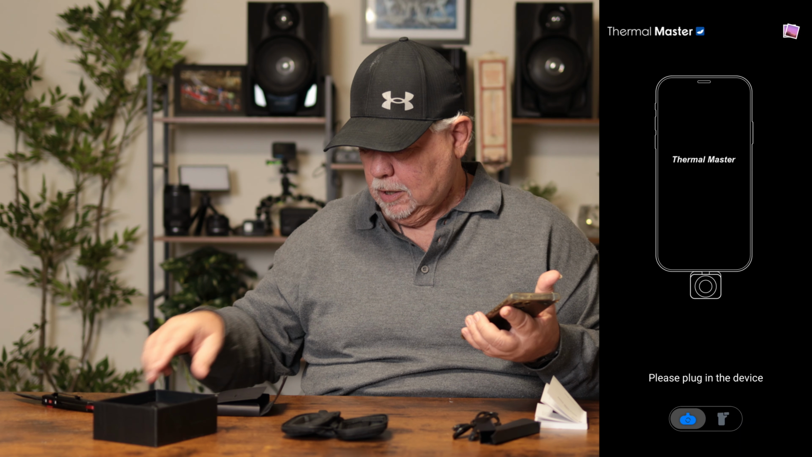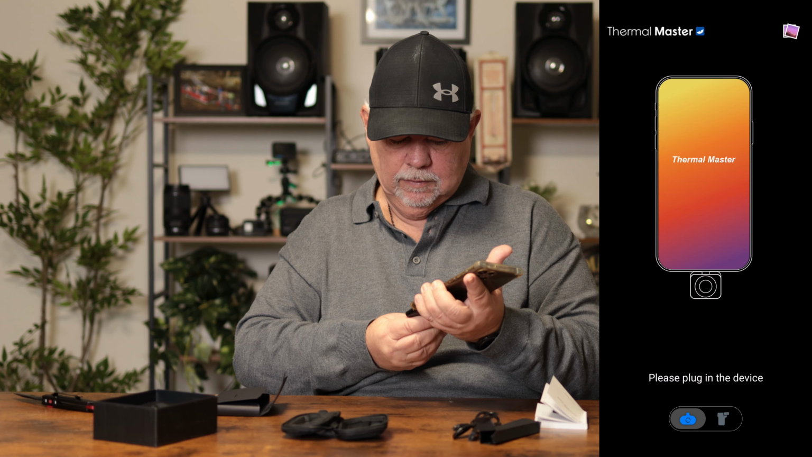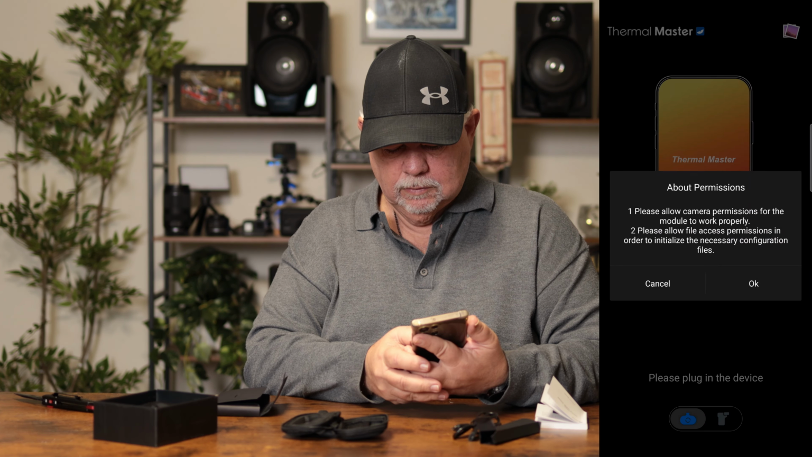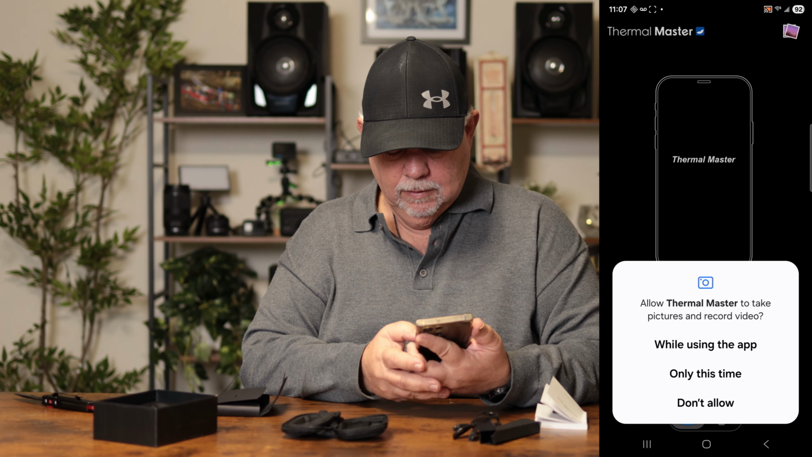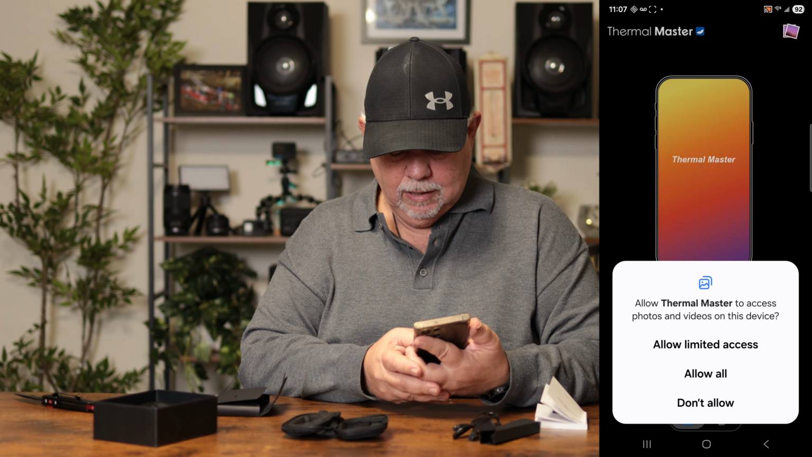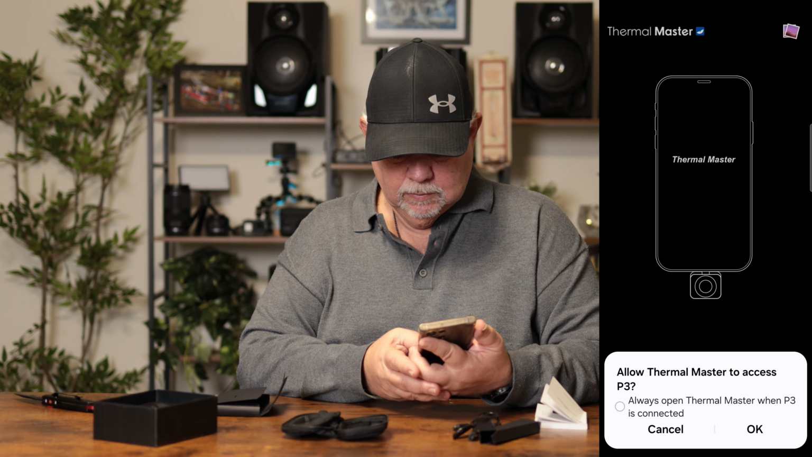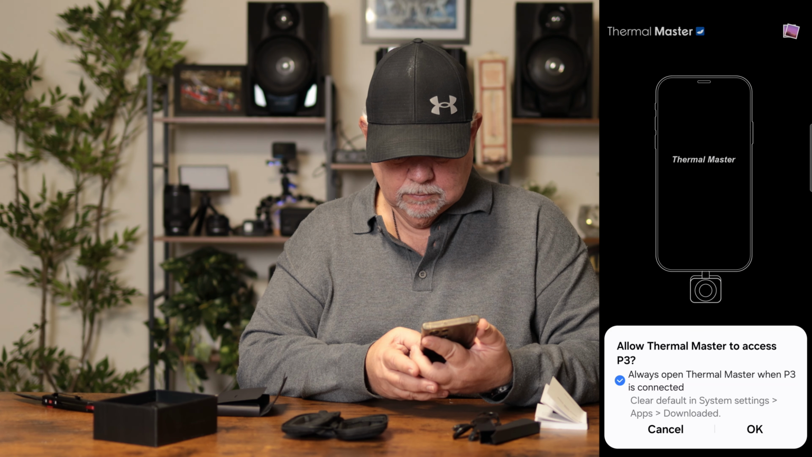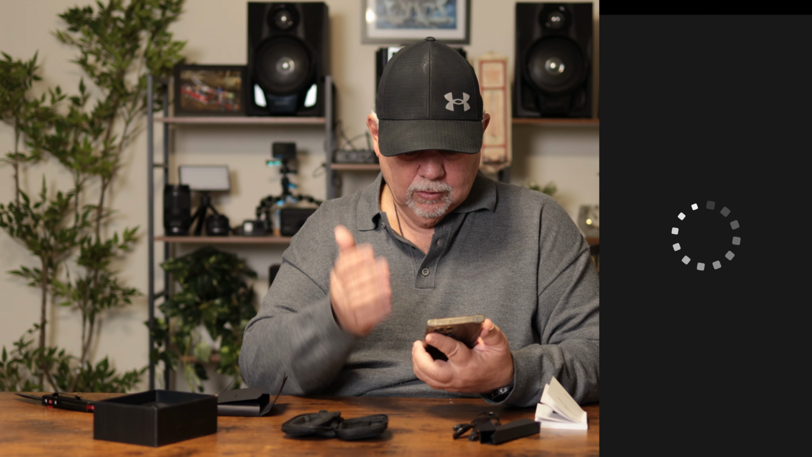Now we will plug our device in here. About permission, click OK. While using the app, allow all. There we go. Just follow those little prompts.